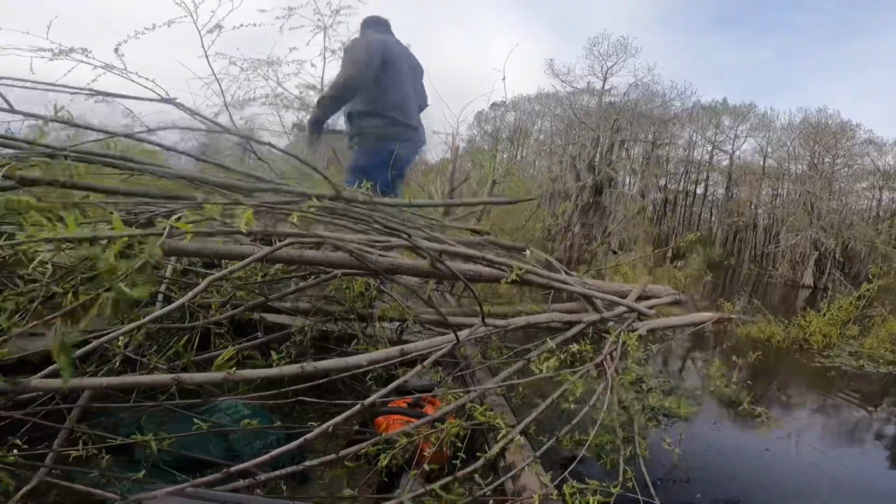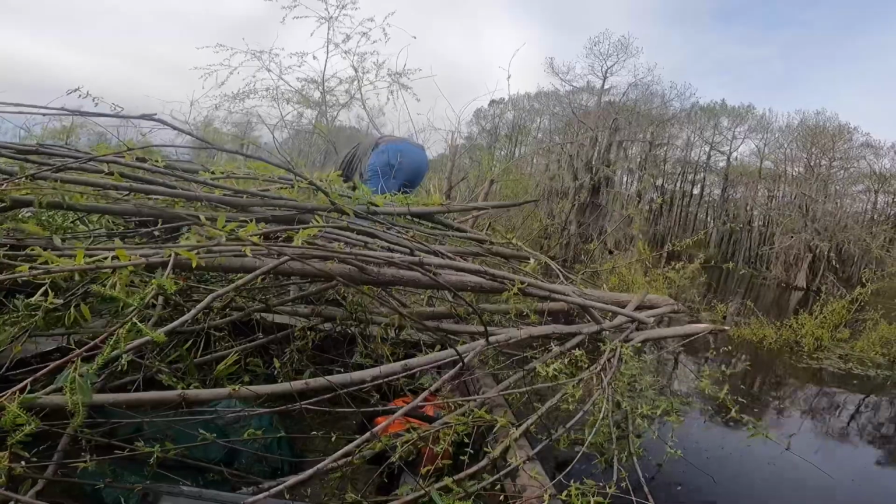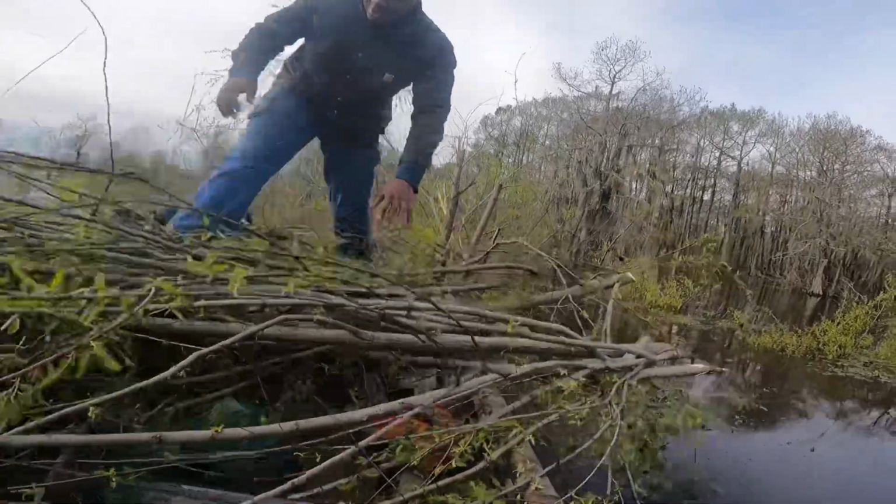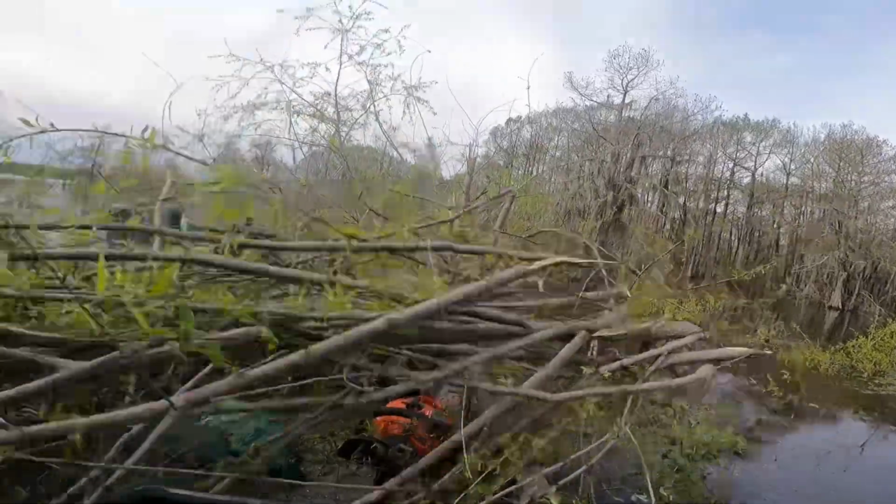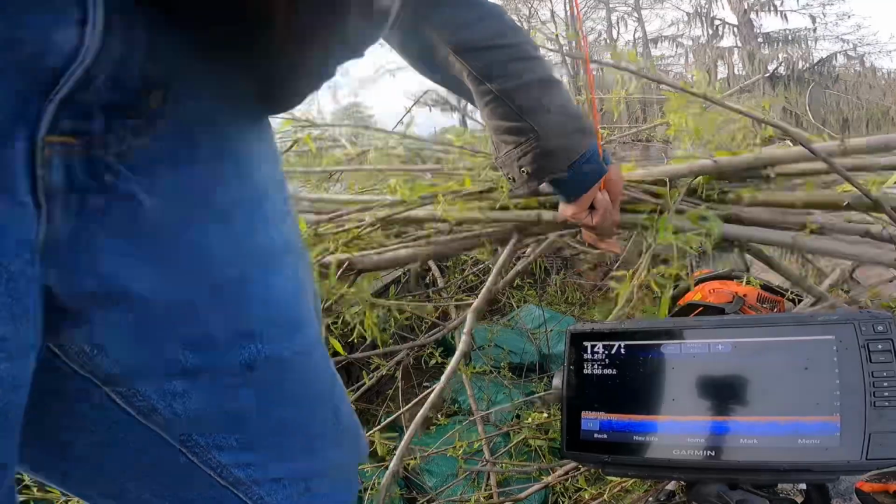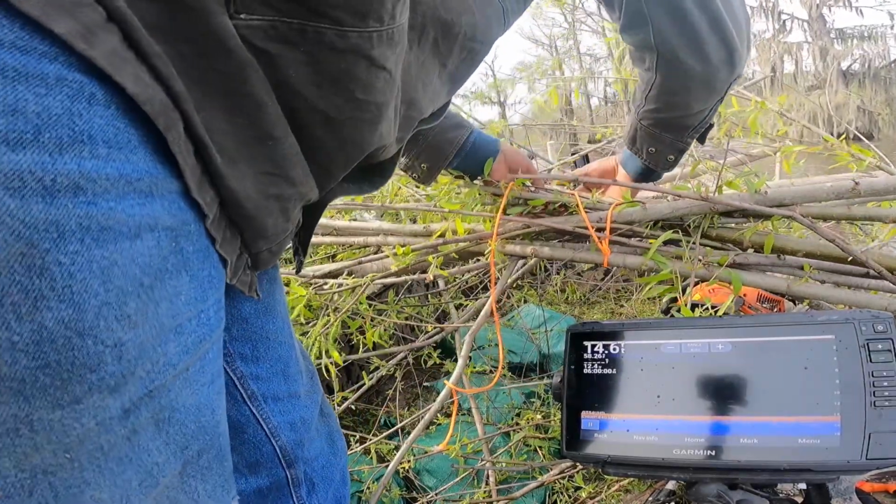No trees, big trees. Alright. Loop top. Cinch it down. Then I'm gonna wrap it through a couple times to keep it from pulling out.